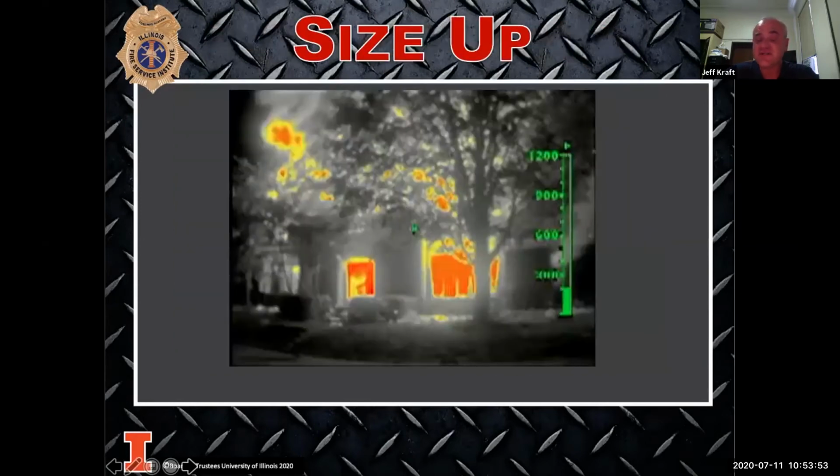House fires, especially for your frame buildings. From the outside of the building, when I'm doing my 360, I should have that camera with me. I should have it on, and I should be scanning the building. I can look at the windows. I can look at the frame of the structure itself. Some of the buildings from the outside, I'm going to be able to look at the 2x4s on the inside of the structure and be able to tell whether they're compromised or not. If they're compromised, then I'm not sending the firefighters in because I'm worried about collapse.